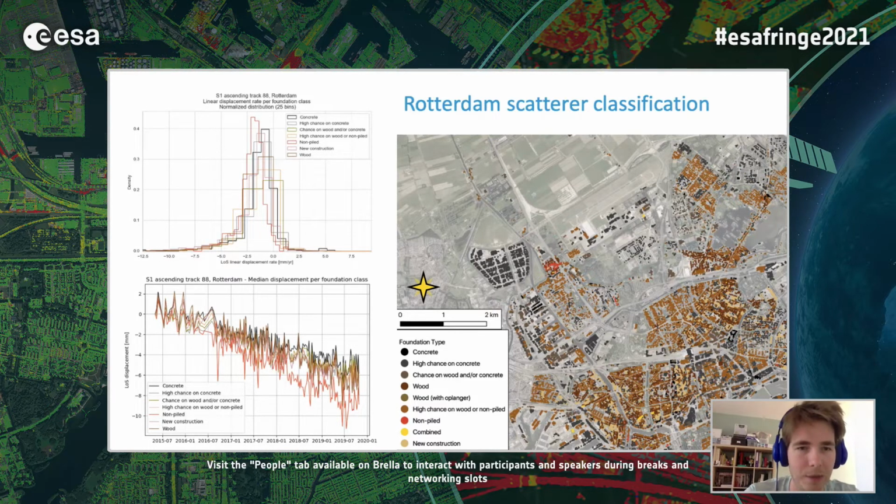We also see the same in the time series that is plotted beneath it, where we still see some variability in our results. But we still see this general trend of concrete foundations subsiding less with respect to our wooden foundations or our non-piled buildings. So this is one type of output we could get from the space-time matrix implementation.